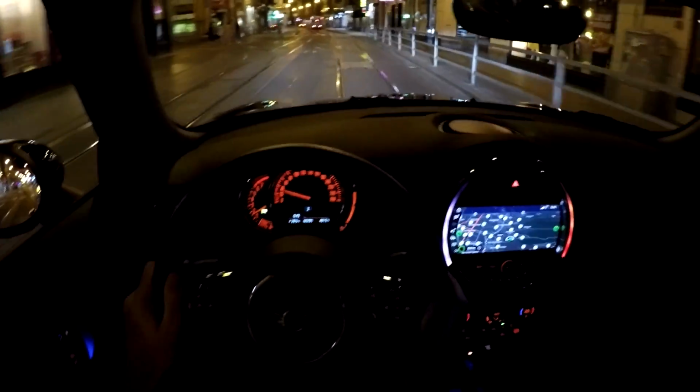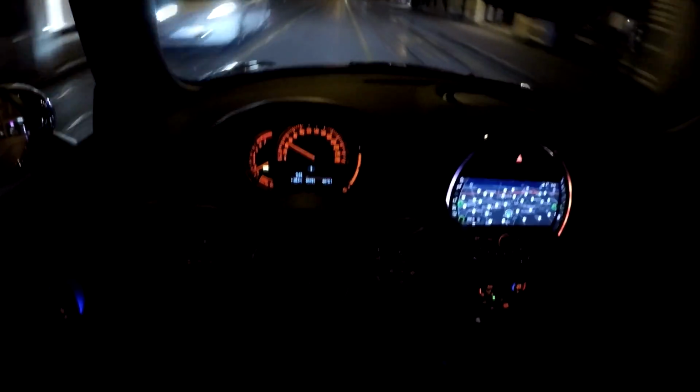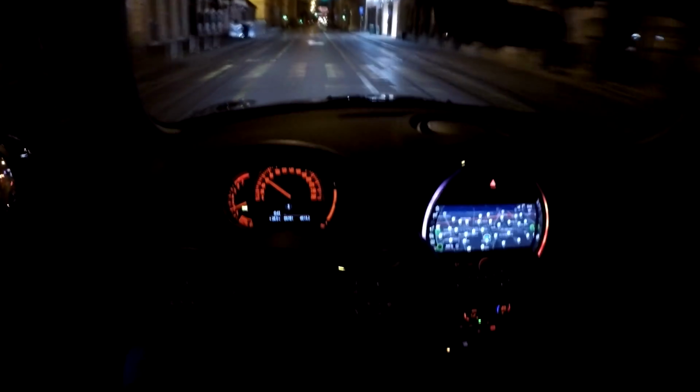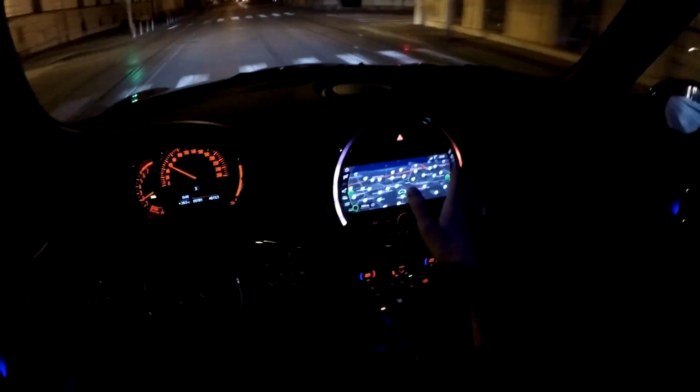It's almost 1 a.m. so logically there will be no traffic whatsoever, so we will be able to just cruise around. So you can also relax just like me, and I'm gonna take you for a spin around the city. I'm gonna show you the infotainment system here, and also you will see how cool this Mini Excitement Pack is.